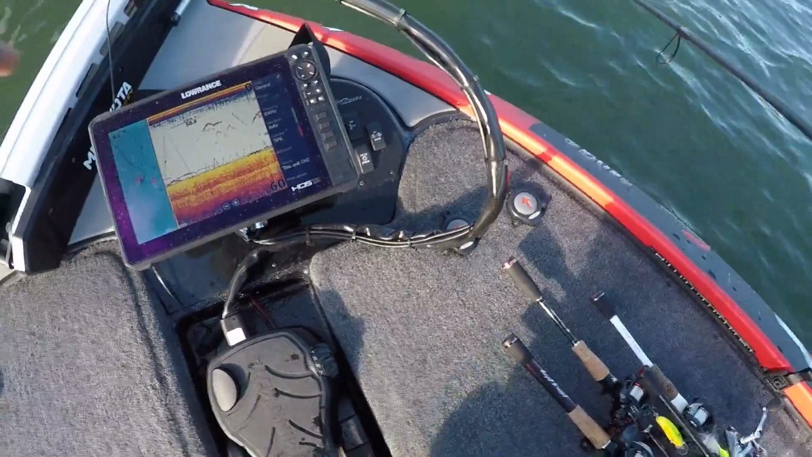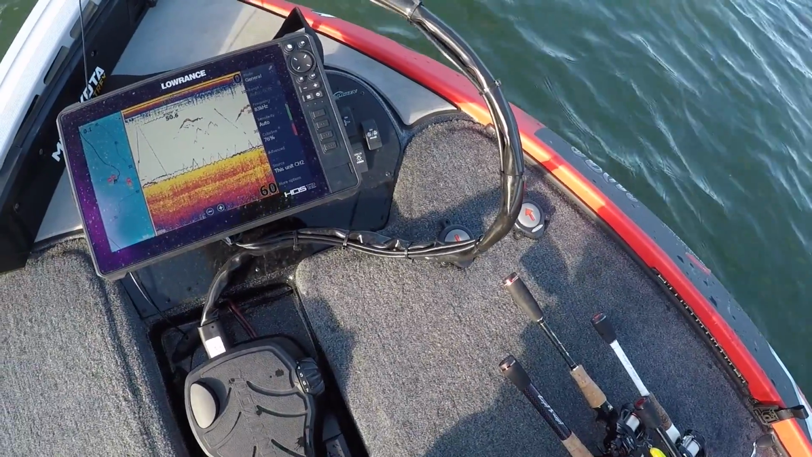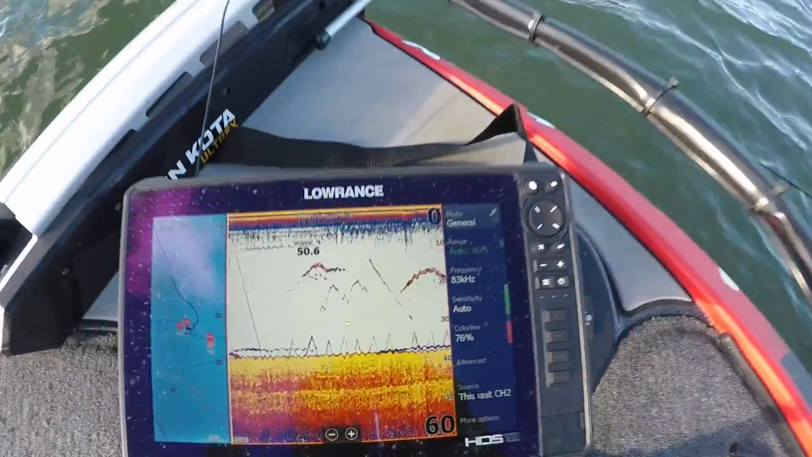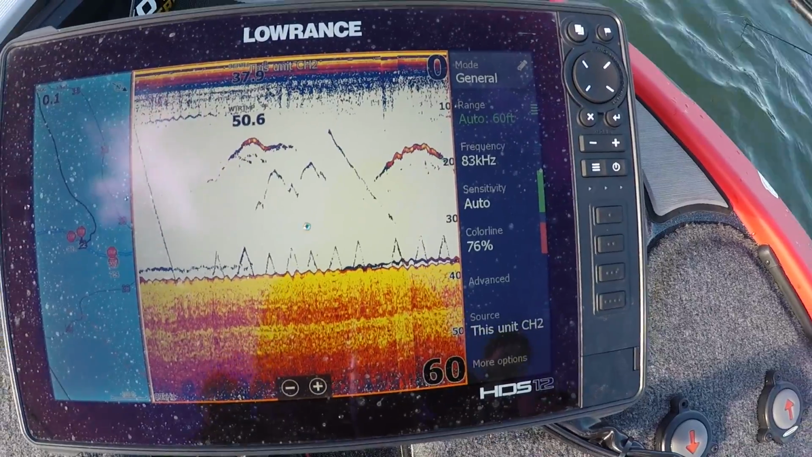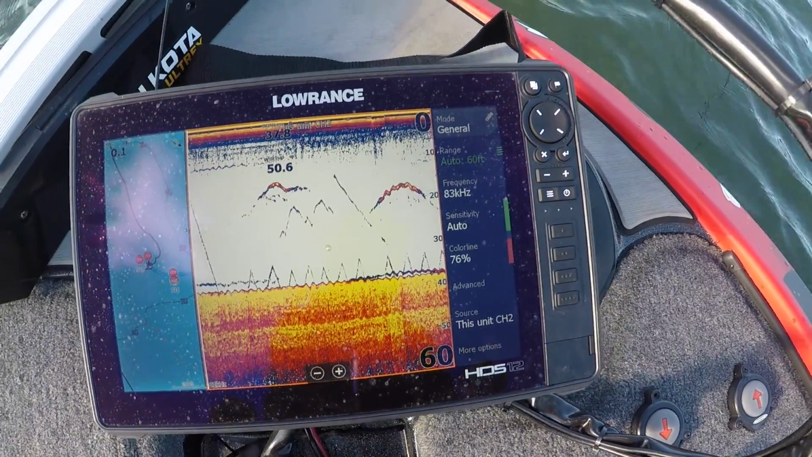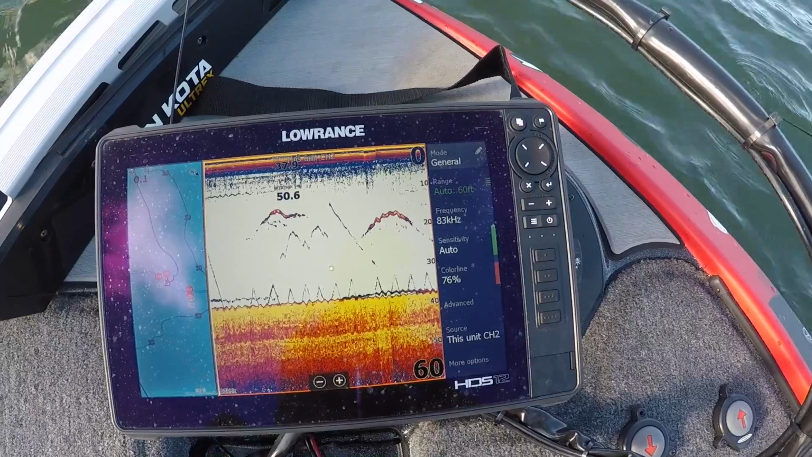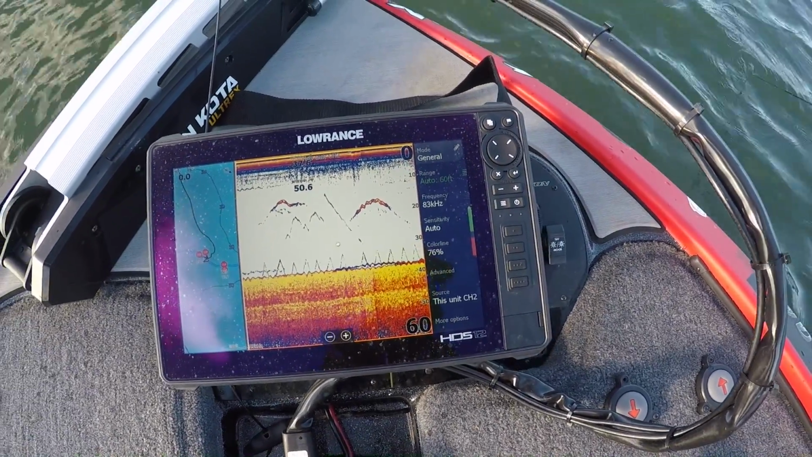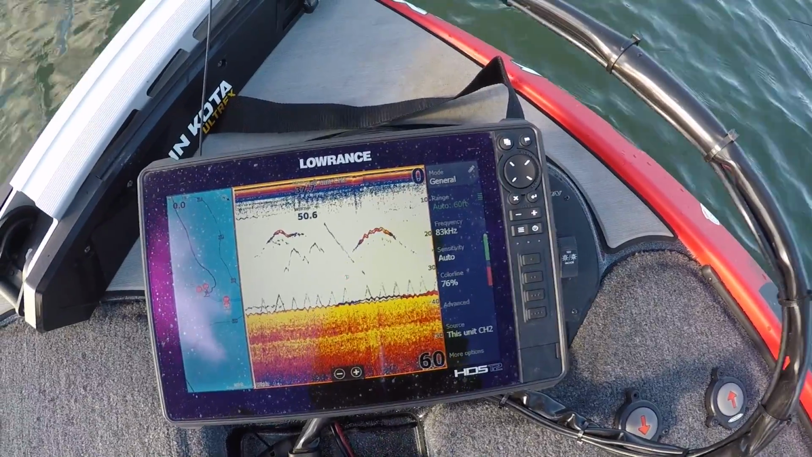Reel yours up. You see that those are fish right there, 20 foot. What you're gonna do is reel it up to 20 foot, and then as soon as you get to that arch that you see right there, you're gonna let it go back down. All you're trying to do is get his attention. So you reel it up to him, and then as soon as you see it, you run it back down, and he chases it back down. That's how you can catch a lot of these fish.